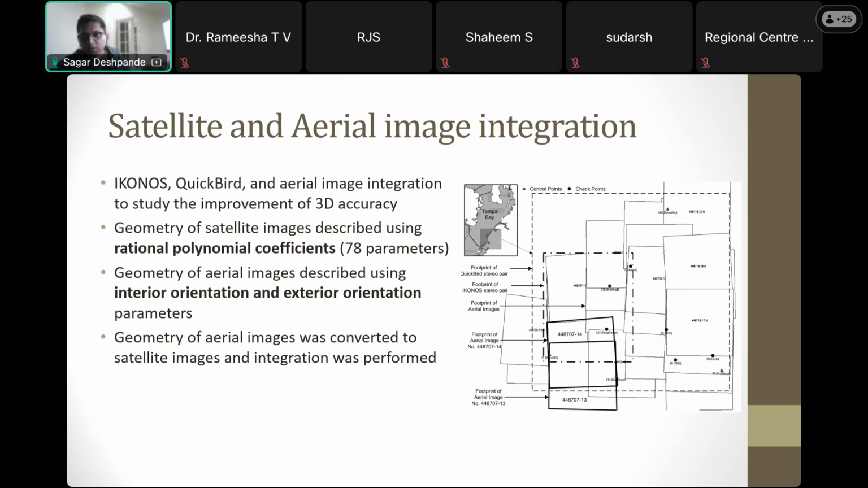The problem was that the sensor geometry for aerial images uses our traditional focal length and different parameters, because these are frame-based cameras. So how do we bring both of them into one system to perform the integration?